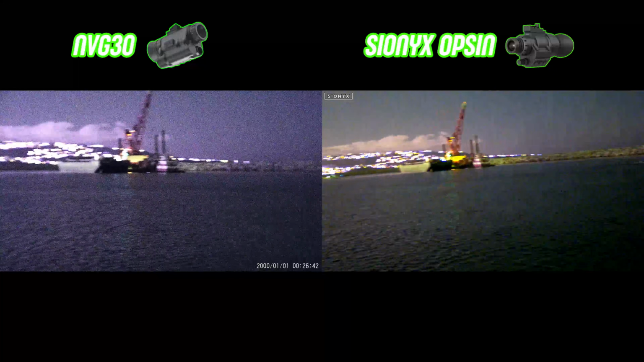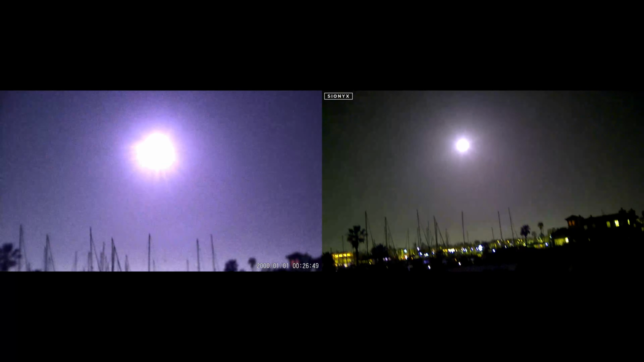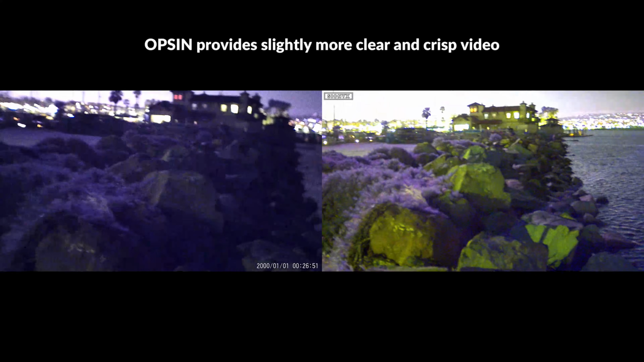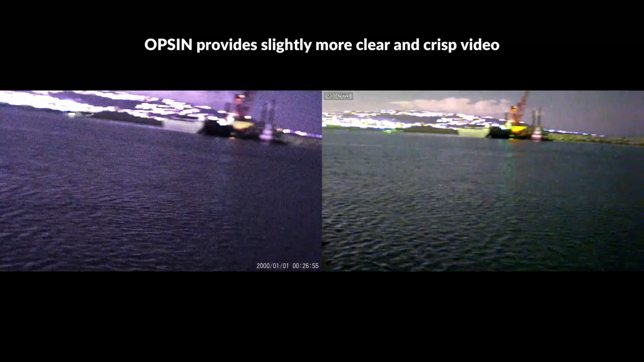Both of these units do provide a very clear and crisp image, and pardon some of the footage where either of these devices might be out of focus. The clarity does seem to be only slightly better with the Opsin compared to the NVG30, but they are both very good and incredibly close. We'll wrap this video up with my final thoughts on these two devices.